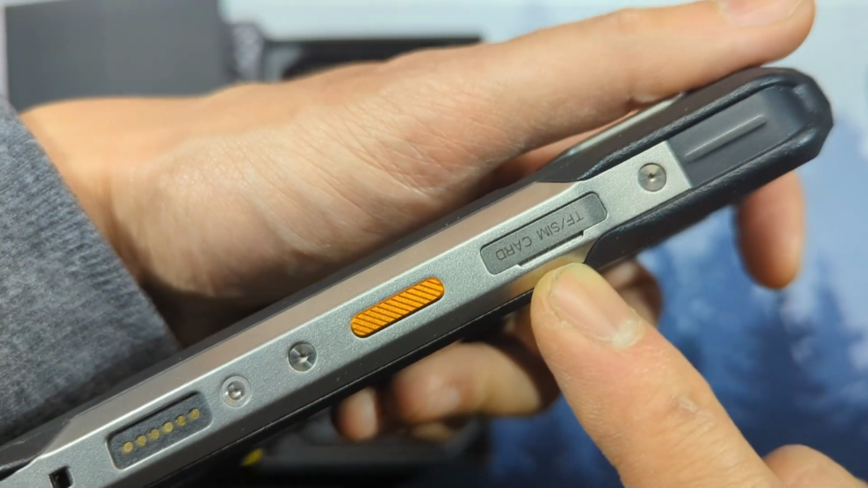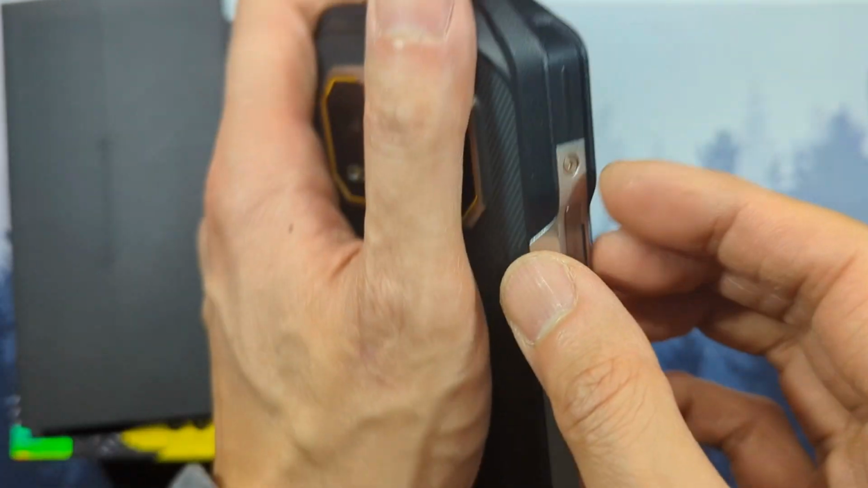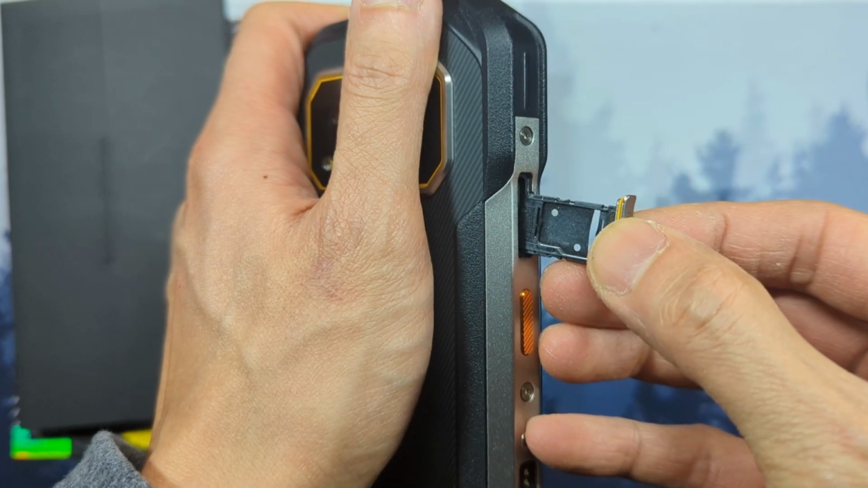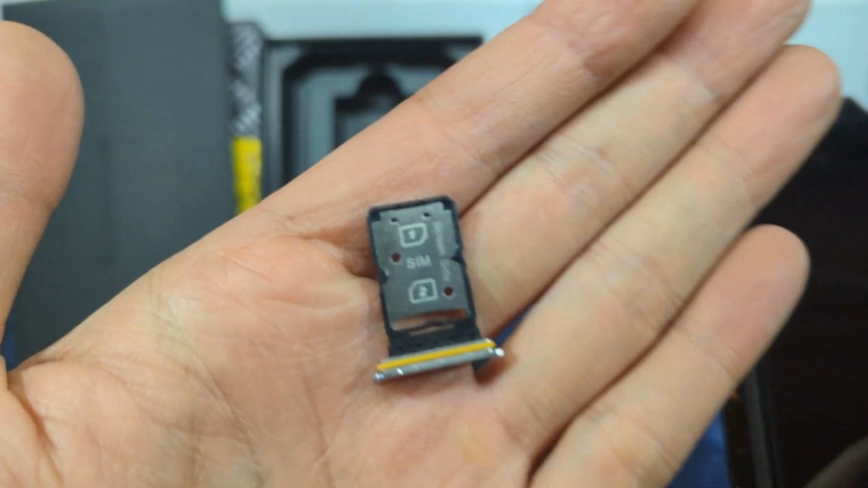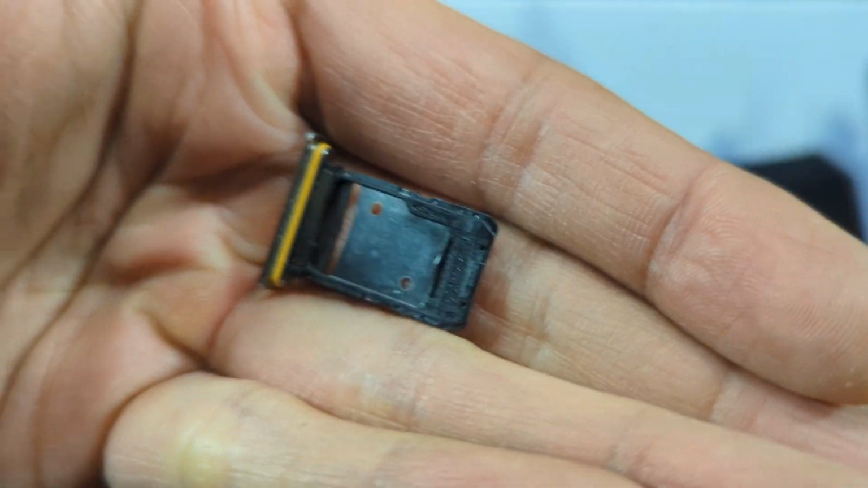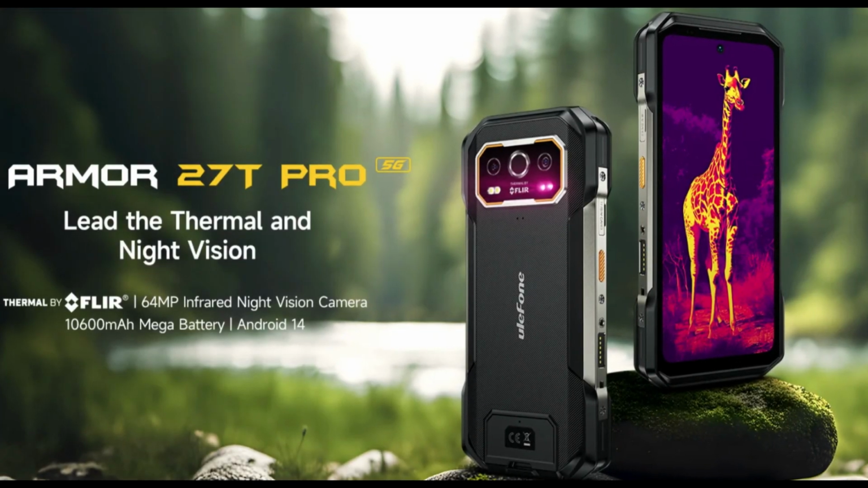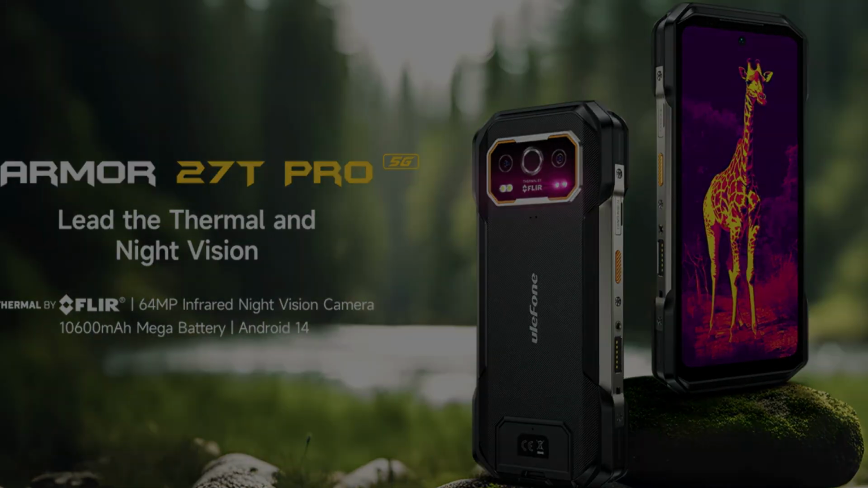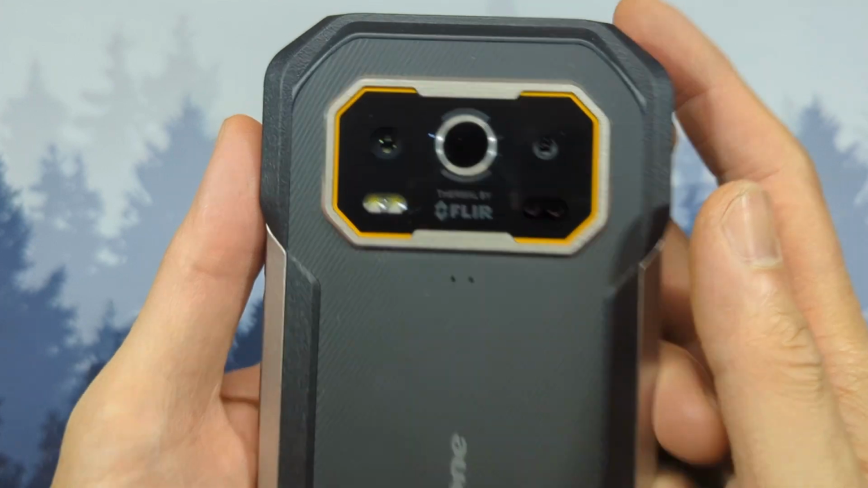And here's your SIM tray, which you can actually remove with your fingernails if you have a little bit there. You can put two nano SIMs on one side and a micro SD card on the other. This phone's design is very eye-catching with its black, silver, and orange color scheme. The rugged-looking hourglass outline gives it a profile that invites you to grab it.